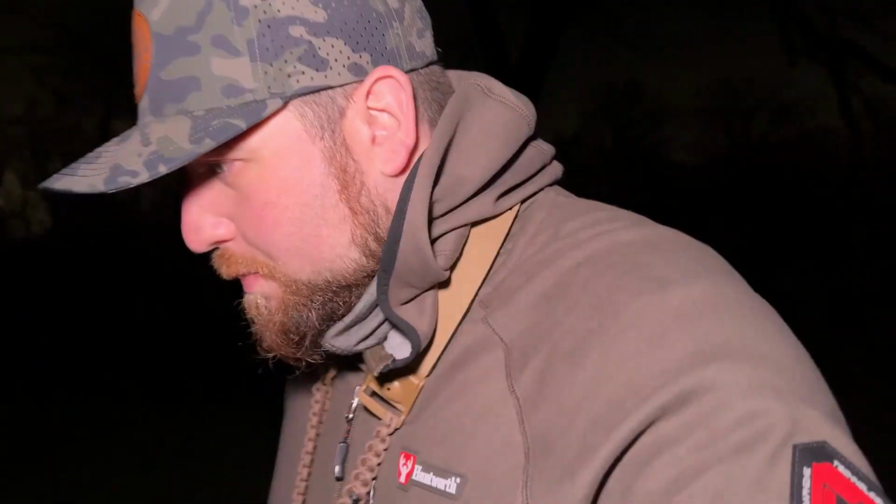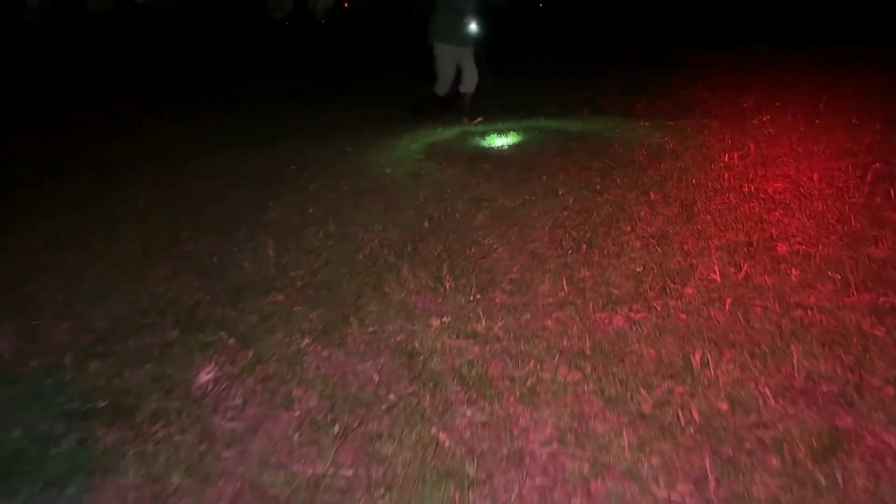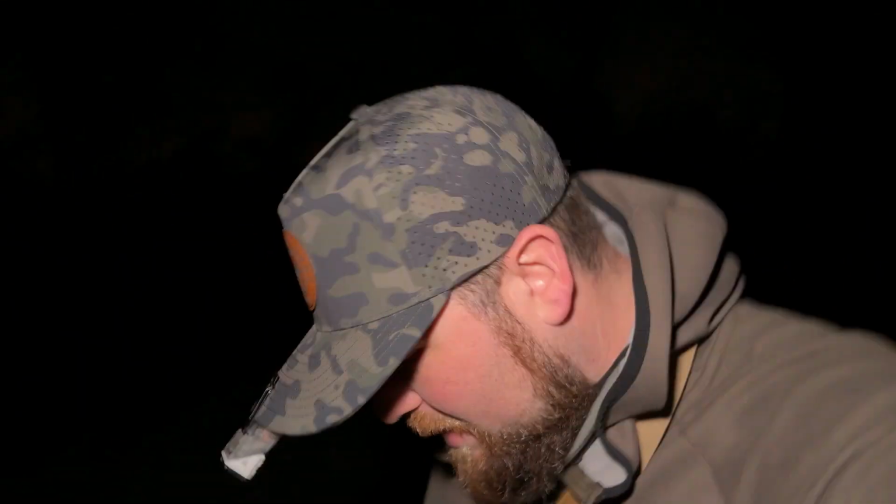And then the boys are over here picking up some other ones. So let's go over there and check them out. That's a good size. Chris, let me drag that. I got it. Come on, man. Oh, they're bringing the buggy. That'll make light work. Where are the insides on the outside?